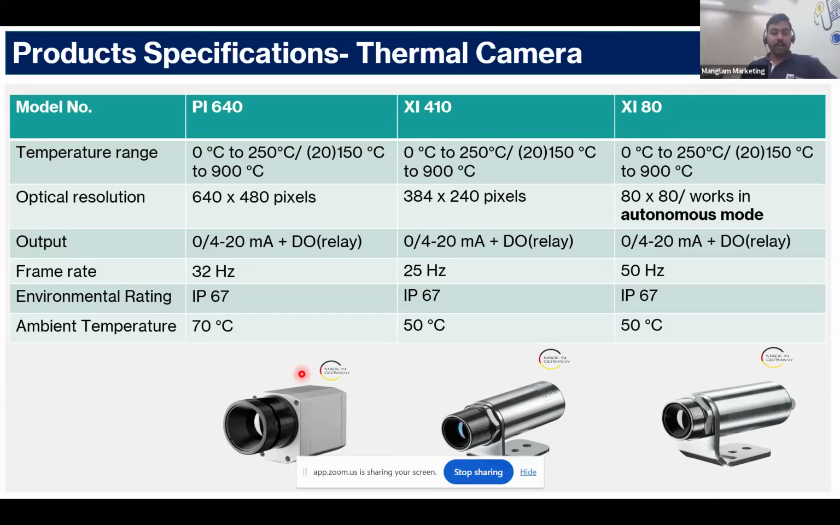We can give up to nine analog outputs as well as digital outputs in all three cases. And the working frequency varies from 32 hertz, 25 hertz to 50 hertz in the corresponding cameras. And we have a high IP rating as well that can serve outdoor purposes. All the cameras are rated up to IP67.